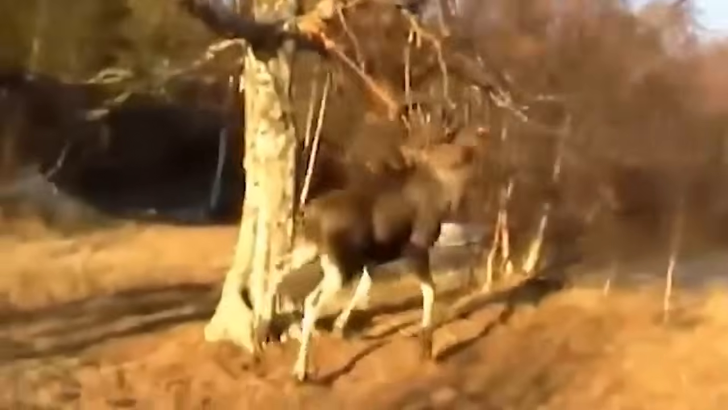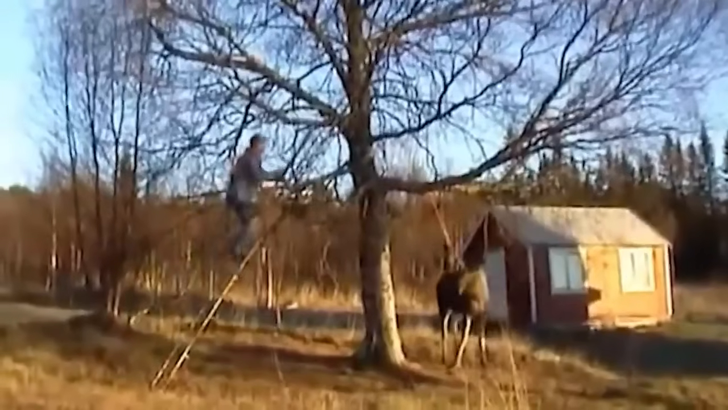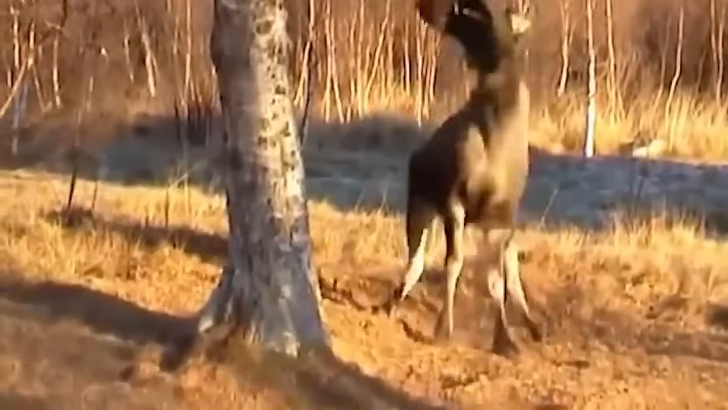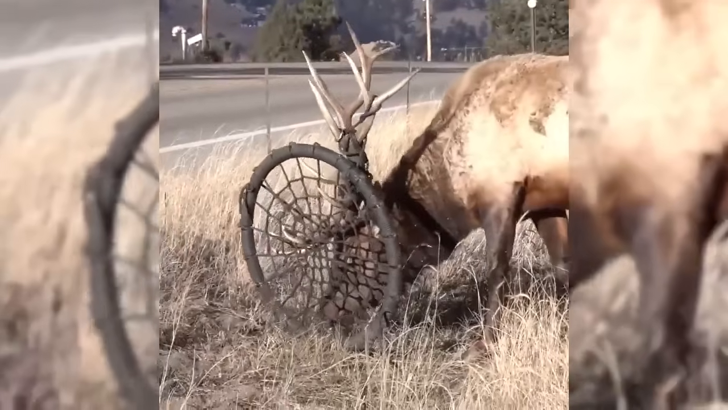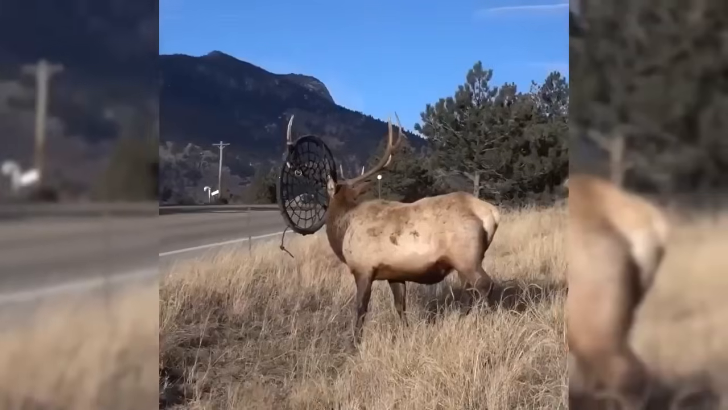In order to try to save the moose, the man had to climb the tree. Even so, it was not simple. For once, though, it worked. And then watch the moose return without hindrance. And here's another moose who was spotted crossing the road, trapped in a mesh tree swing.